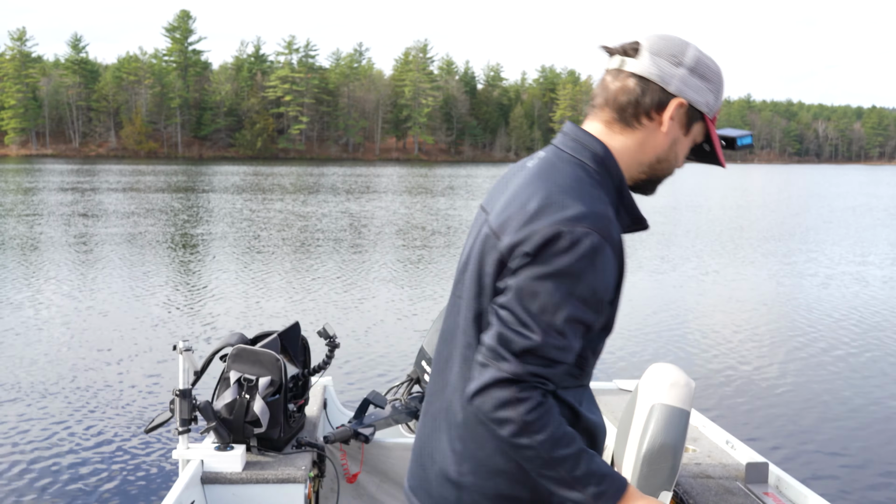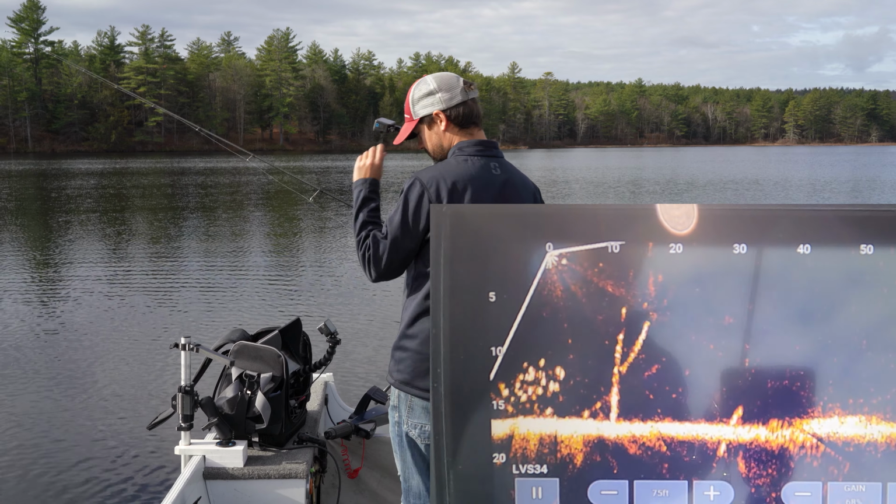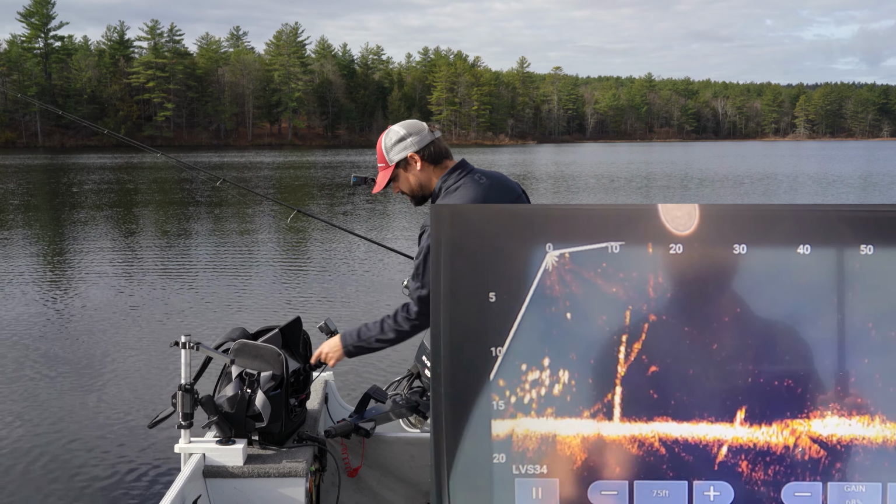20 feet that way. So I cast it at the 30. So that's my jig. There's a ton of fish. Oh, that's another big one. Another absolute slob, guys. Oh, there's a whole school right below me now. Those are all fish. That's a tree.